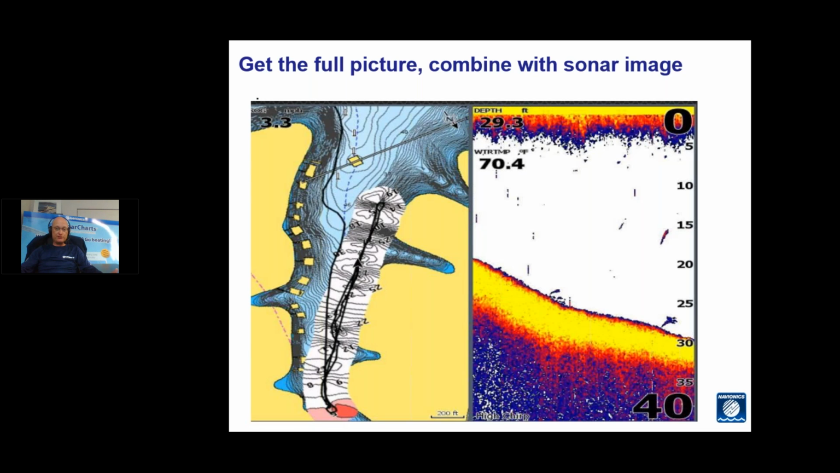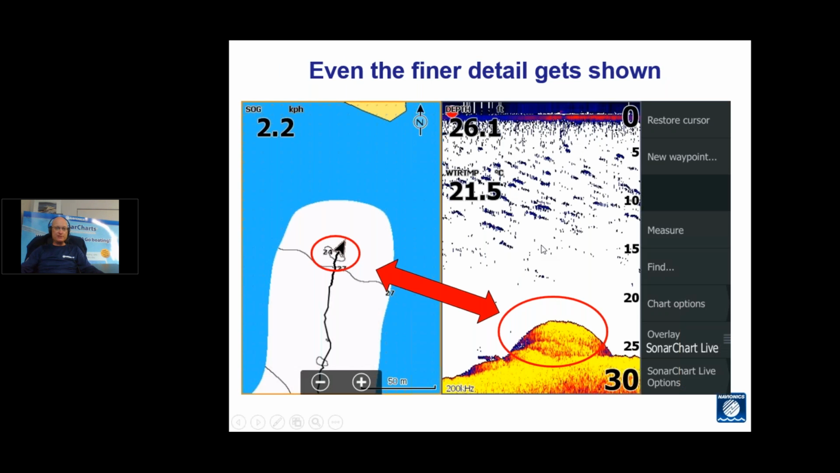You split screen between Sonarchart Live and your sonar, and you can see the bottom detail changing off your sonar being redrawn in front of your eyes. A good example here is even very minute detail. This is another split screen with just a small lump that's a matter of meters across, and you can see it being redrawn on the chart there with a depth, and that's instantly.